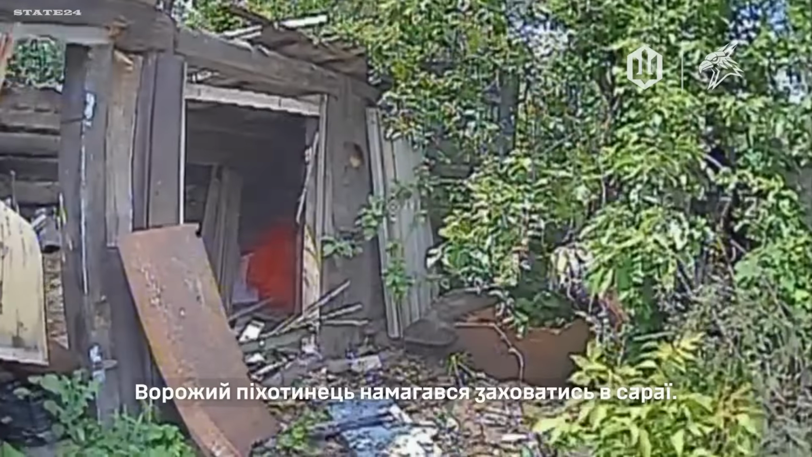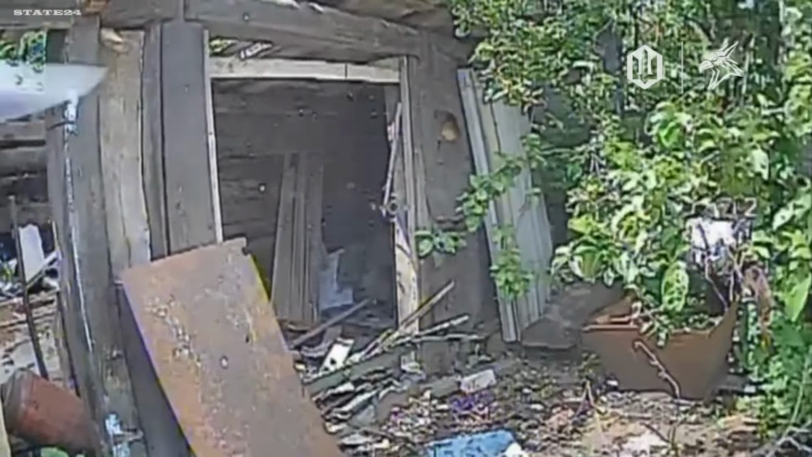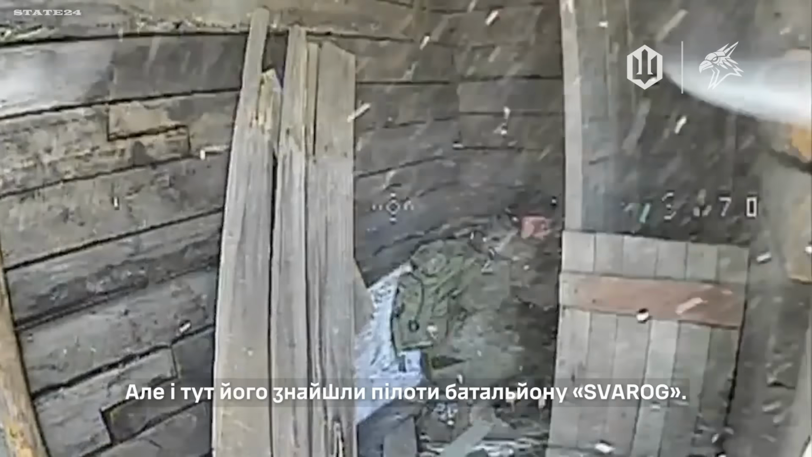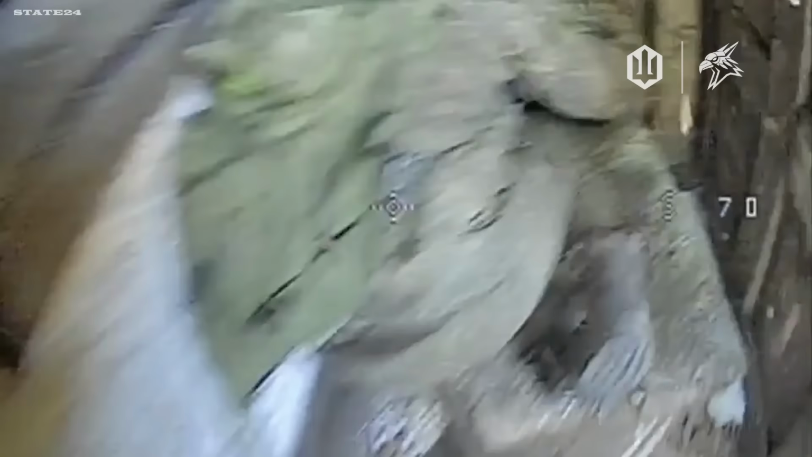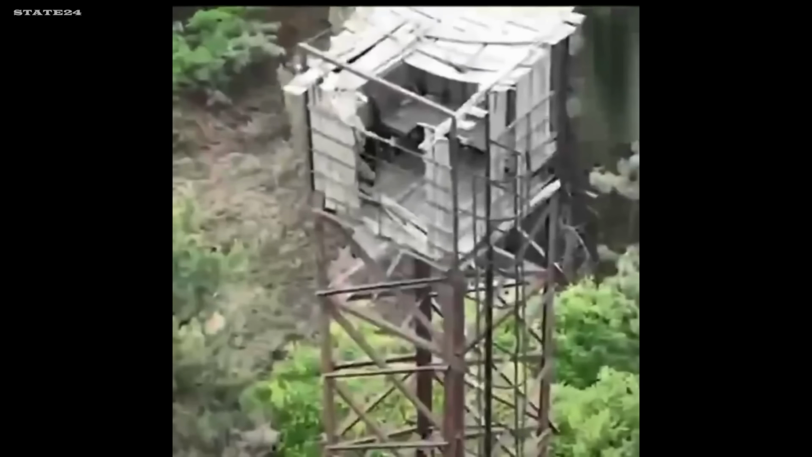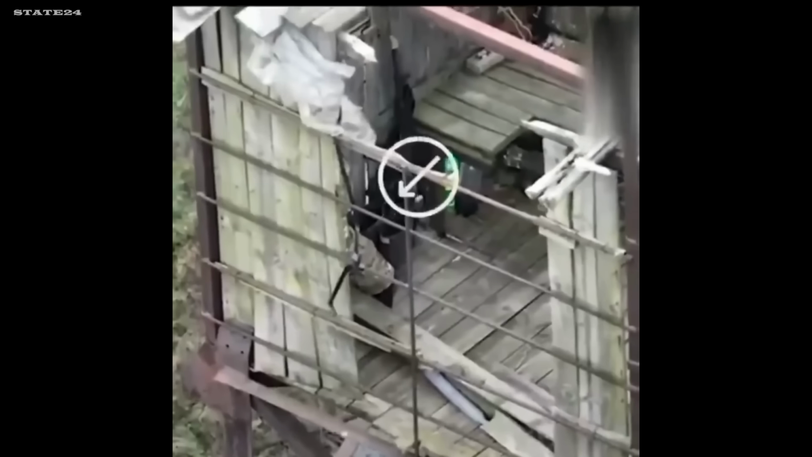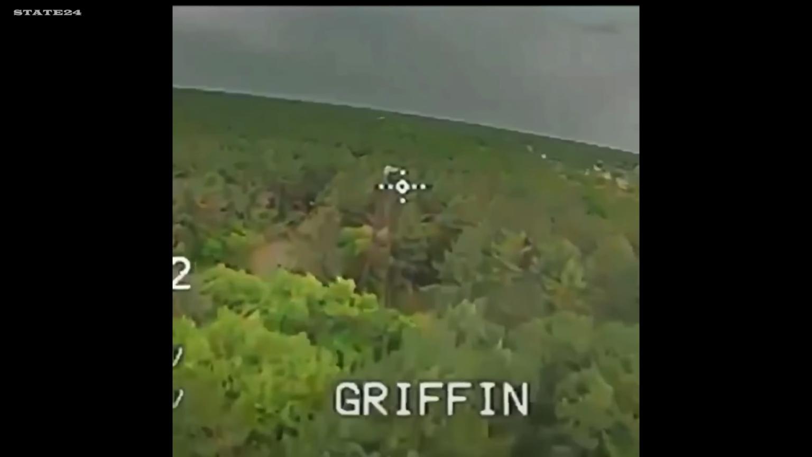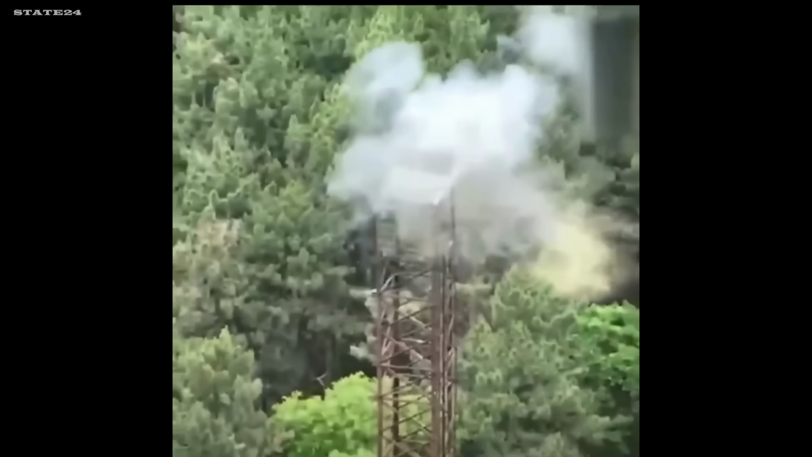A Russian soldier inside what looks like an outdoor latrine, about the worst possible position and timing to be caught in. A Ukrainian FPV drone finds him anyway. No time to react. Russian air observation posts, usually just one or two soldiers, a radio, a rifle, and an Igla MANPADS, meant to watch the skies and warn of incoming threats. Ukraine's Special Operations Forces found them first. The post never got the chance to send a warning.